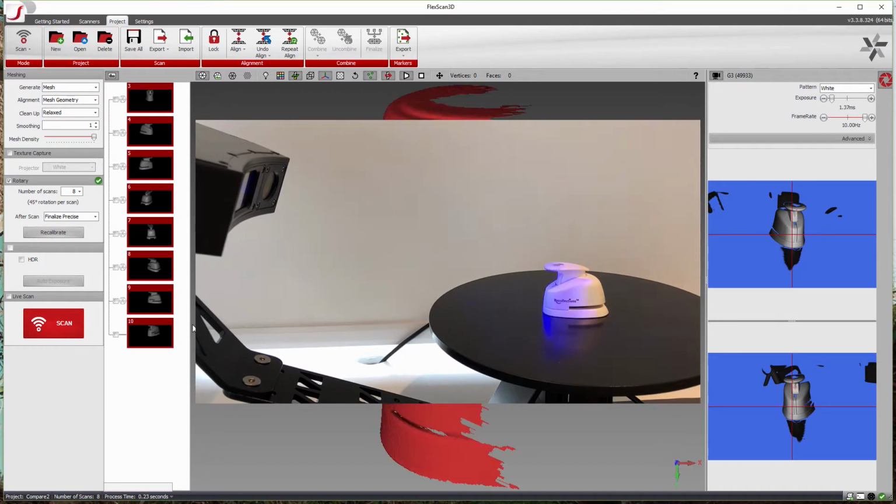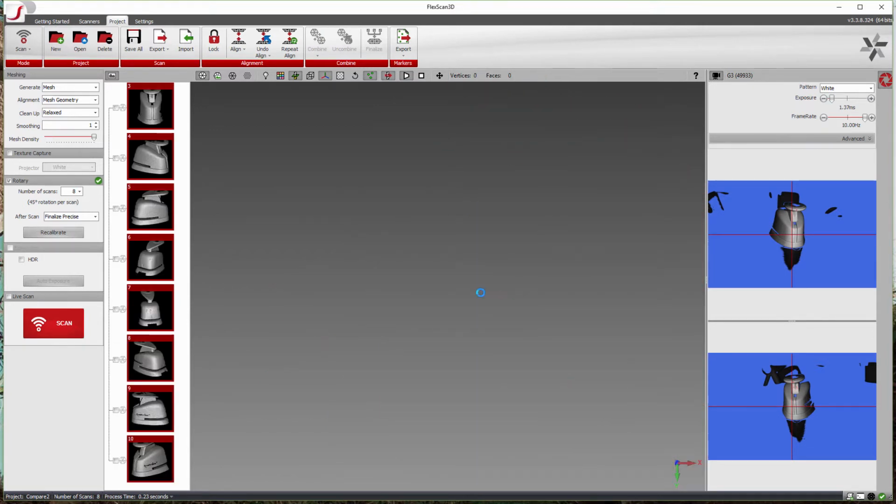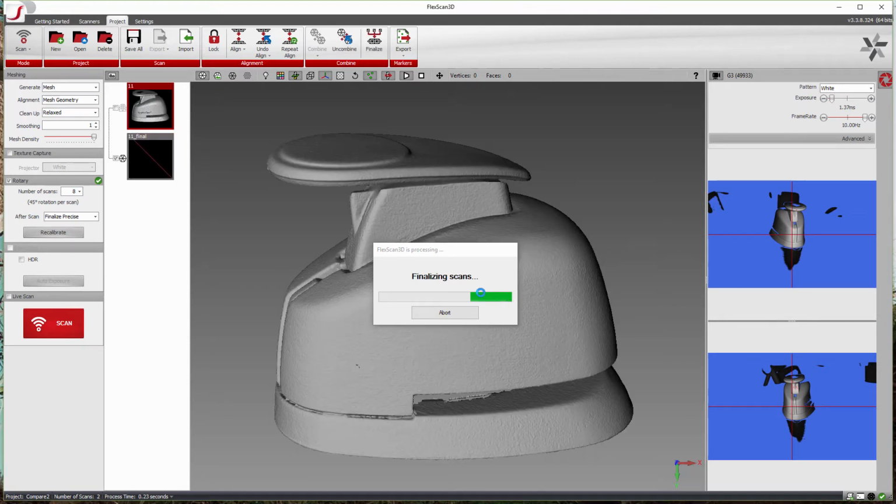Once all these 8 scans are done, it pops right into our view. We're automatically going to align the scans all together so we fuse into a single model. It's pretty typical. It's what happens all the time. We're combining all the scans into a single scan. This part takes usually another minute or so, but it should be done relatively soon.